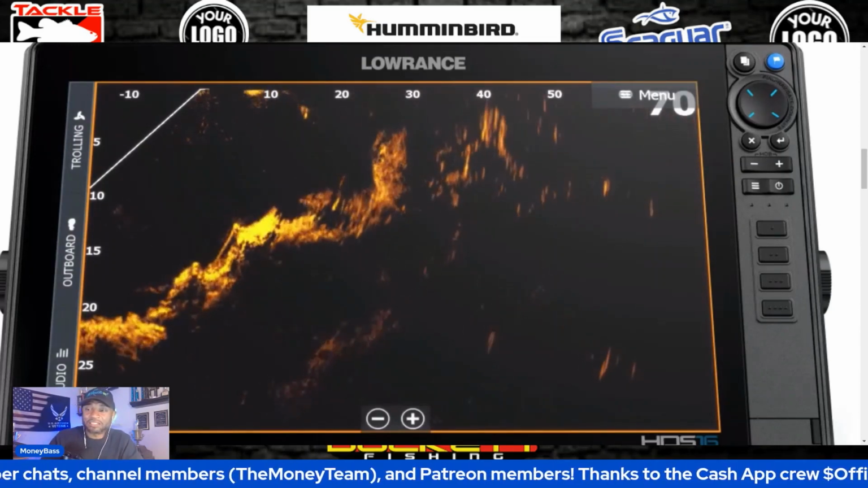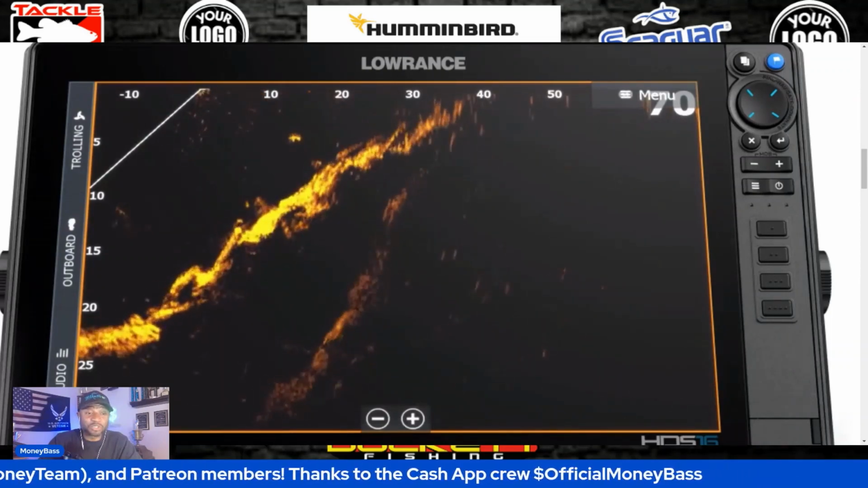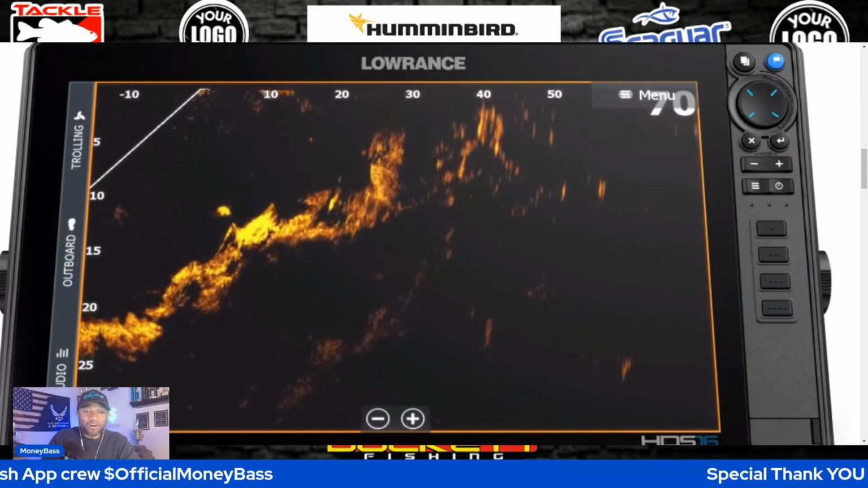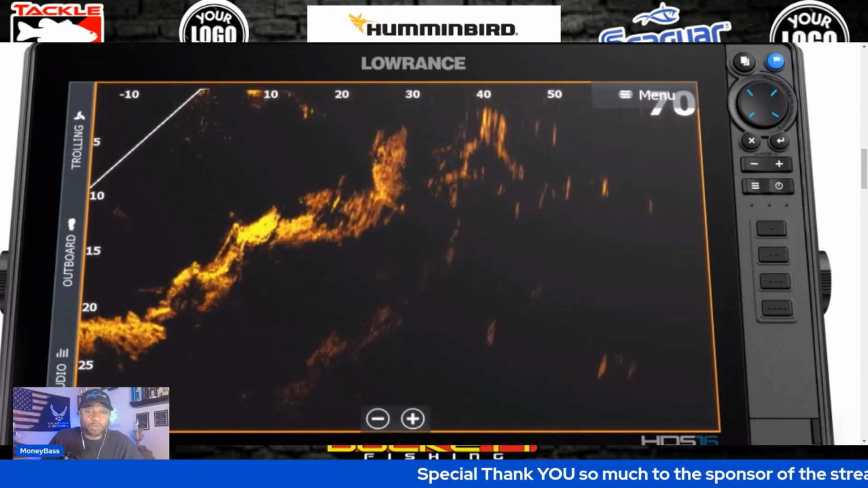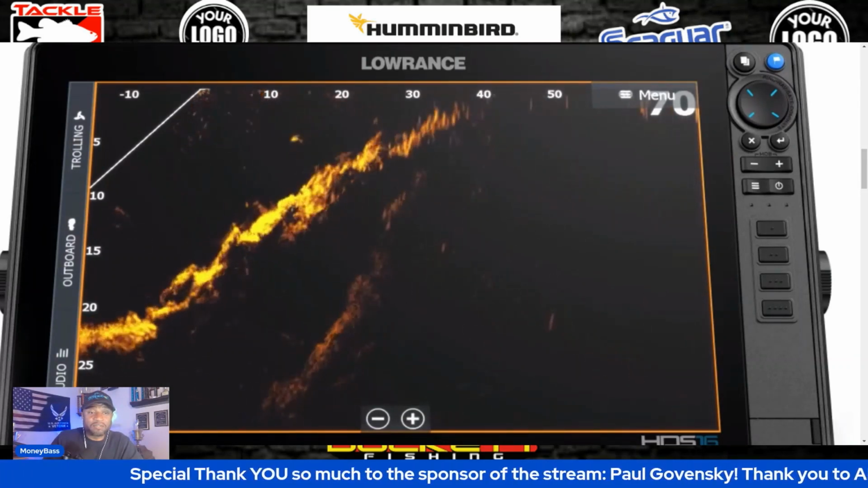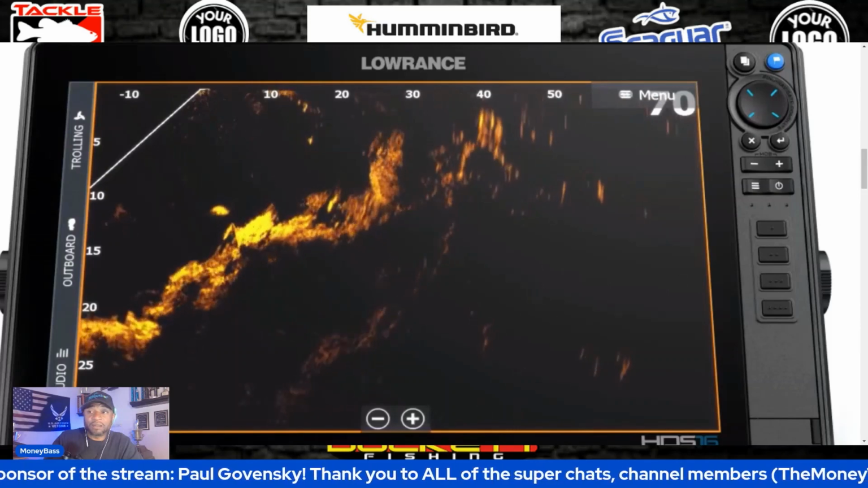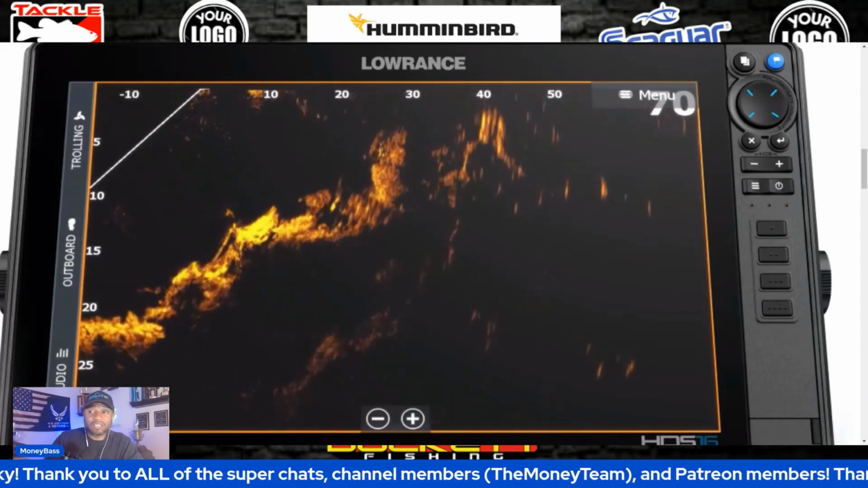All right, so for me, looking at this, I see a lot of good structure, and I see some cover down there, and I definitely see some fish. All right, so looking at the very top of the screen where you see that -10. Now let's go to the right of that where you see that 10-foot, 20-foot mark. Right in between that, you see a fish right there. And that fish is suspended at about 5 feet. And that water depth is about 10 to 12 feet deep right there.